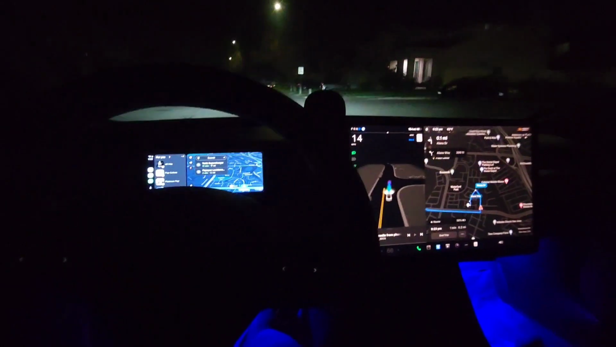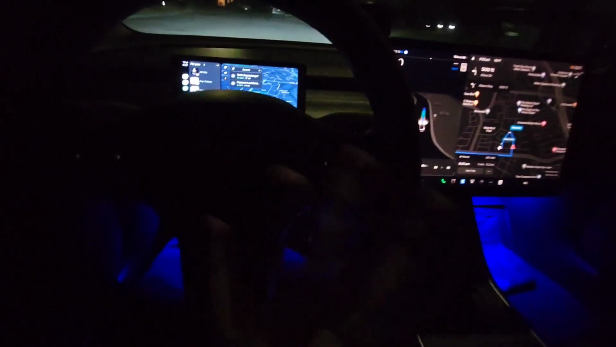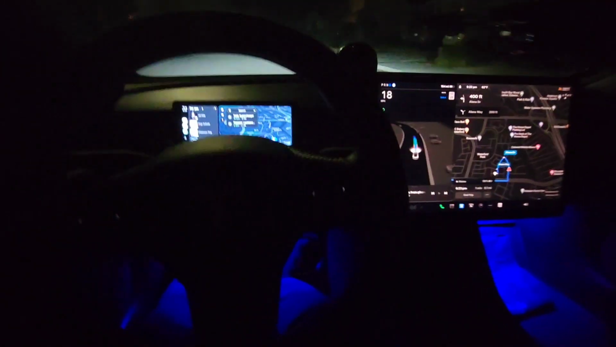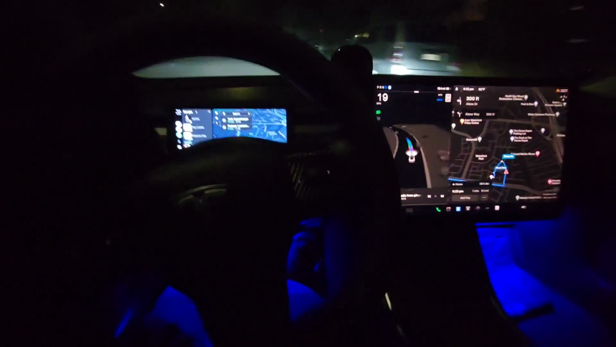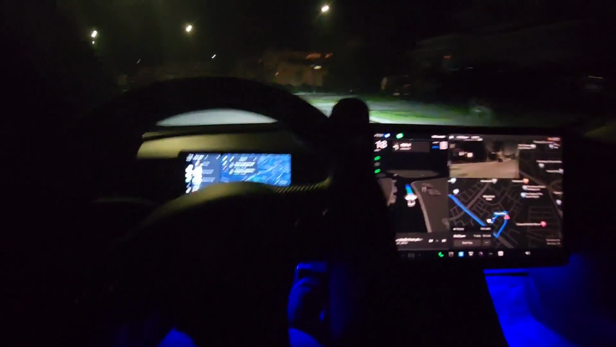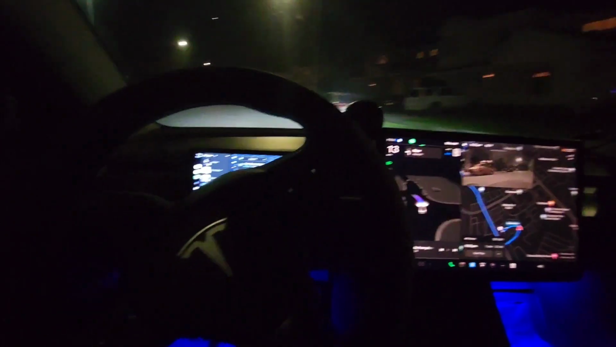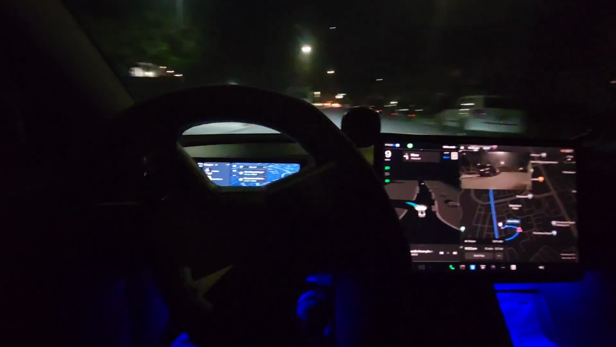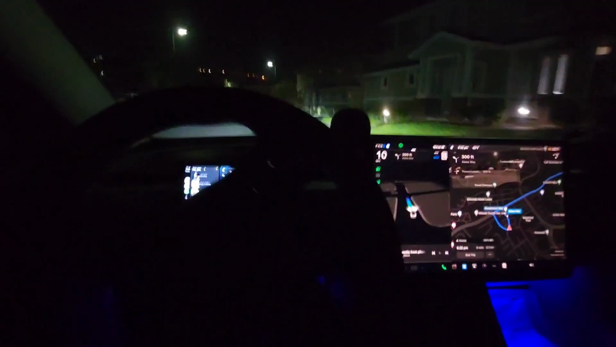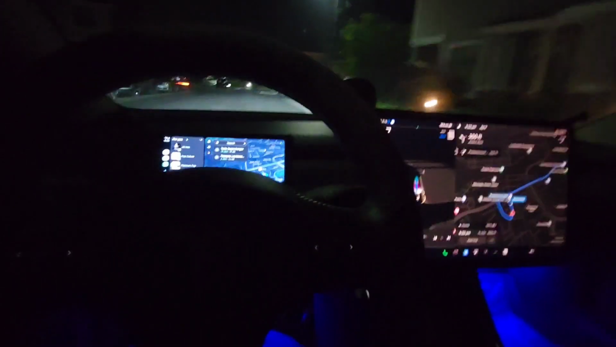In 500 feet, turn left onto Alana Drive. My hands are completely free, but still supervised, of course. Now turn left onto Alana Drive. It's turning left now. Okay, that's good. And we're home.